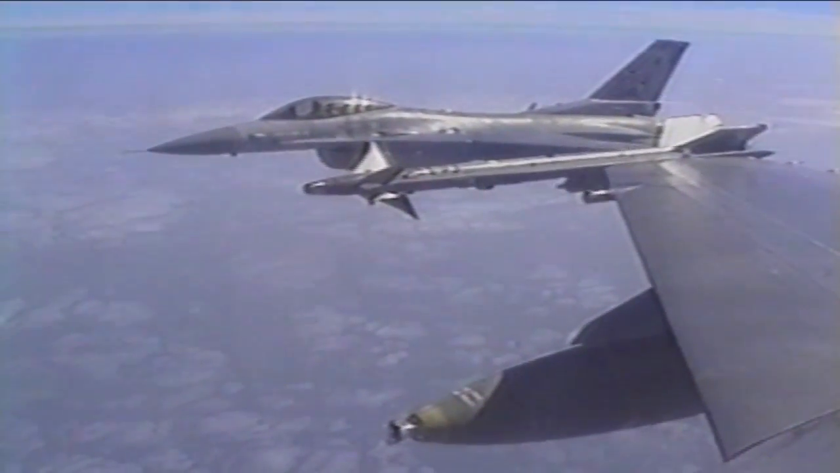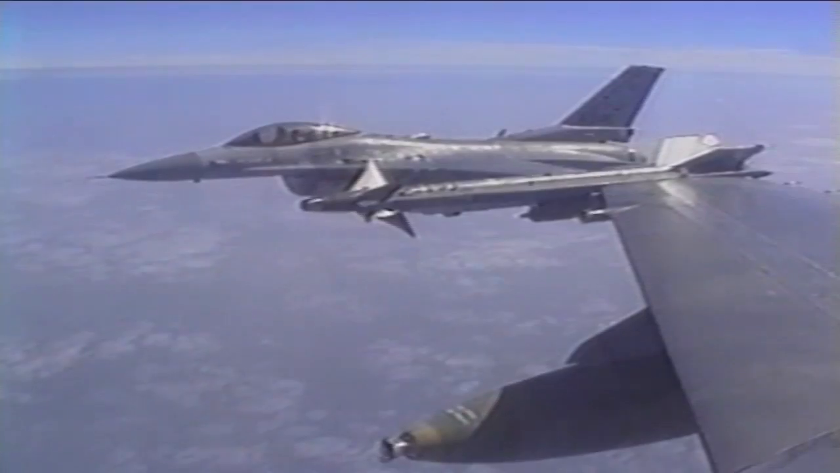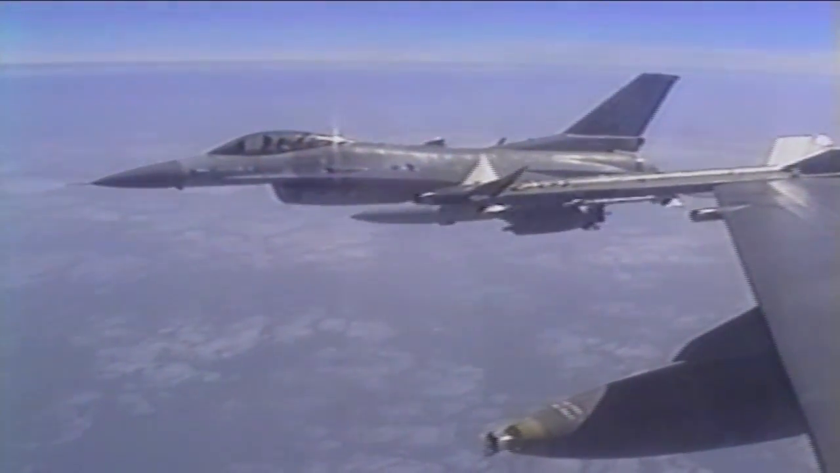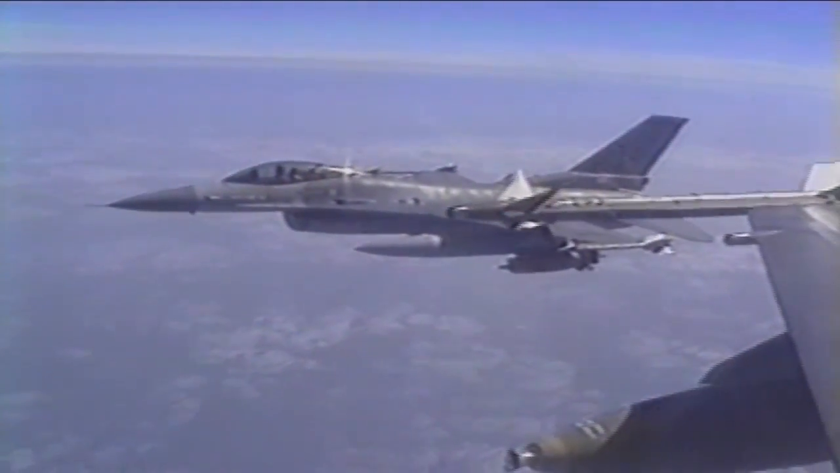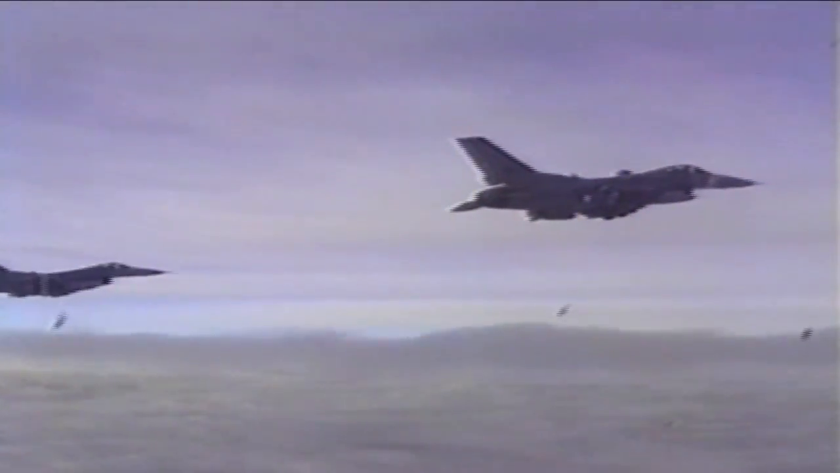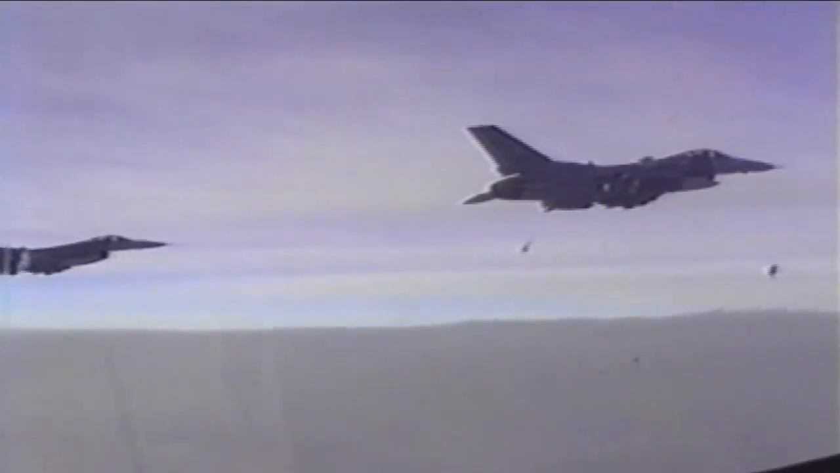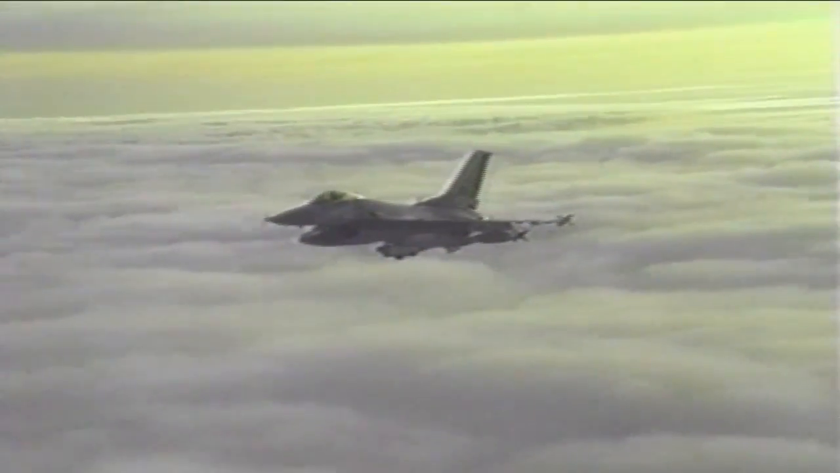Understand, 135 for 295. And Bulldog, that's affirmative. Bang and Falcons as frag. Copy. I show hits there going south. Radar contact.